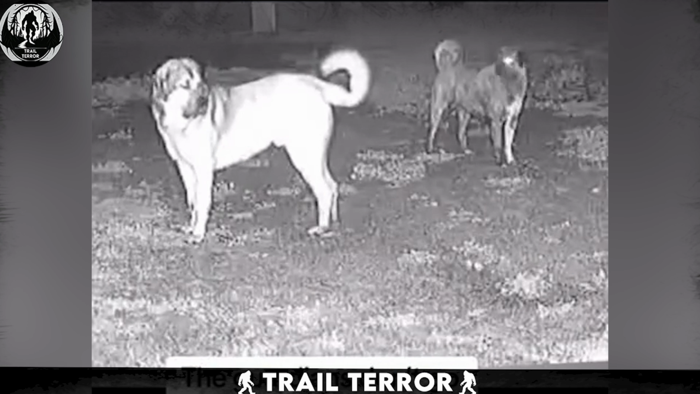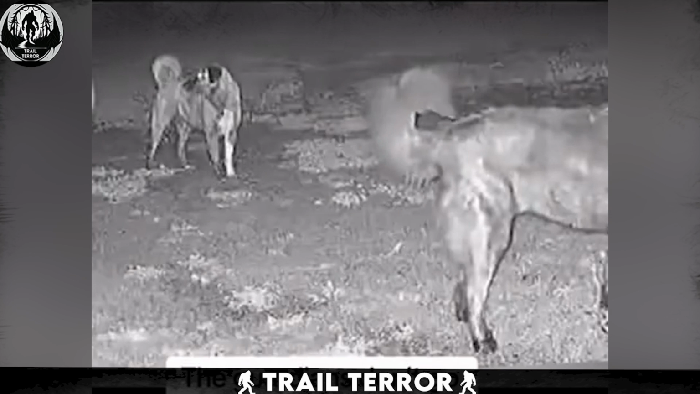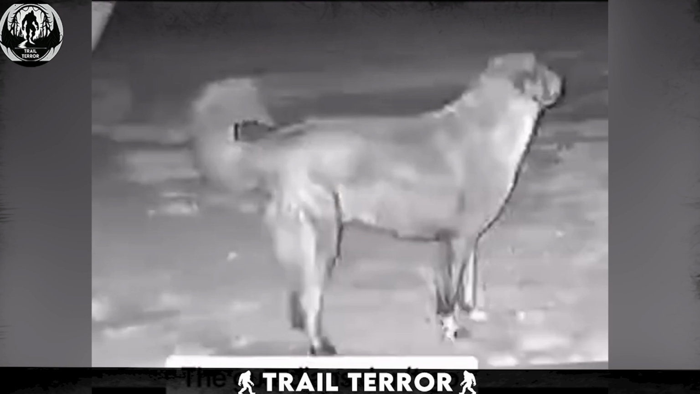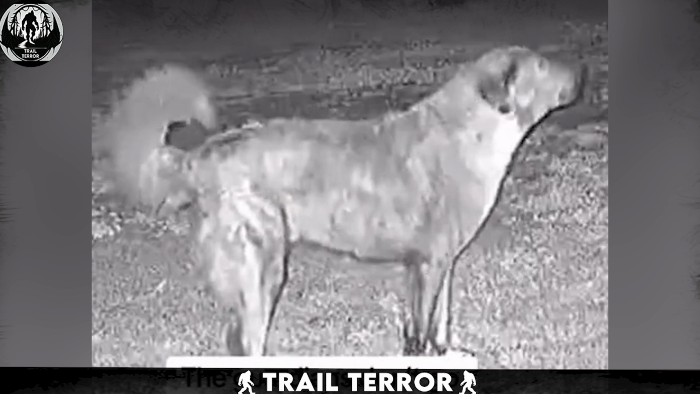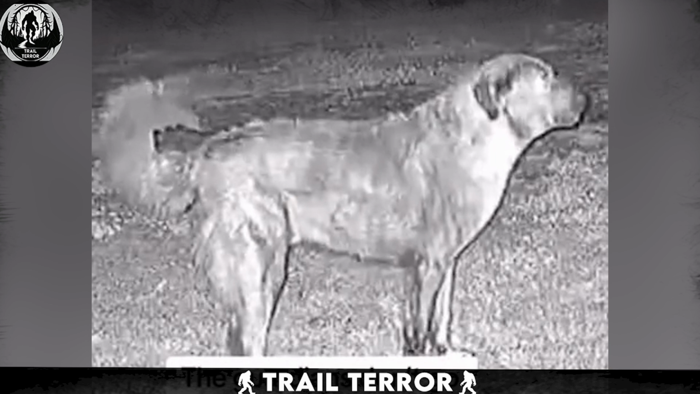Although the immediate threat seems to subside with the cessation of the howls, the dogs remain on high alert, ready to defend throughout the rest of the night. I am impressed by the dogs' behavior and of their strategy of protecting the sheep. Animals are smarter than we think.